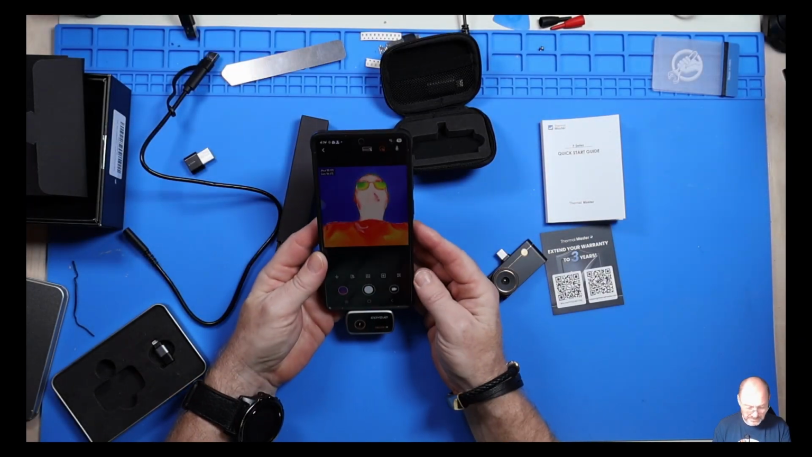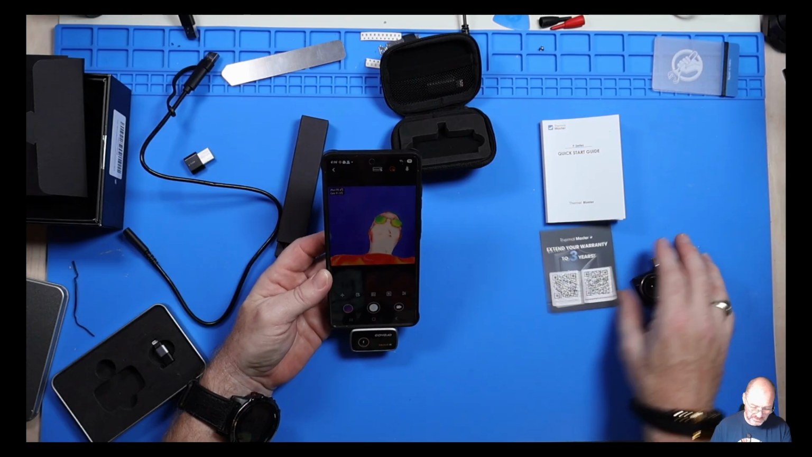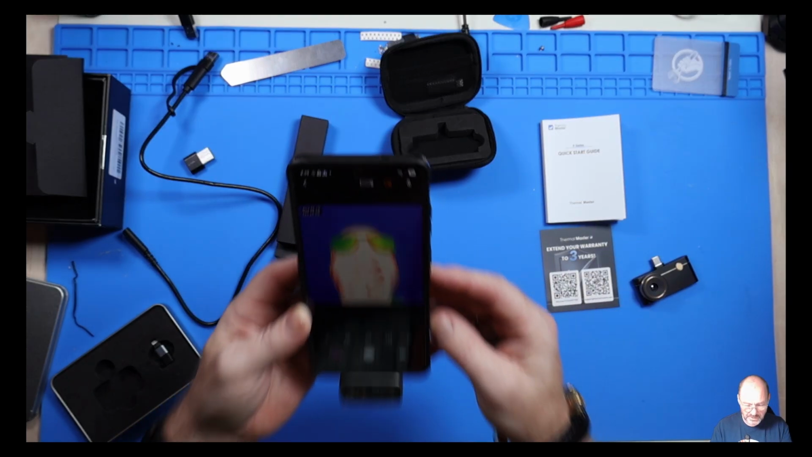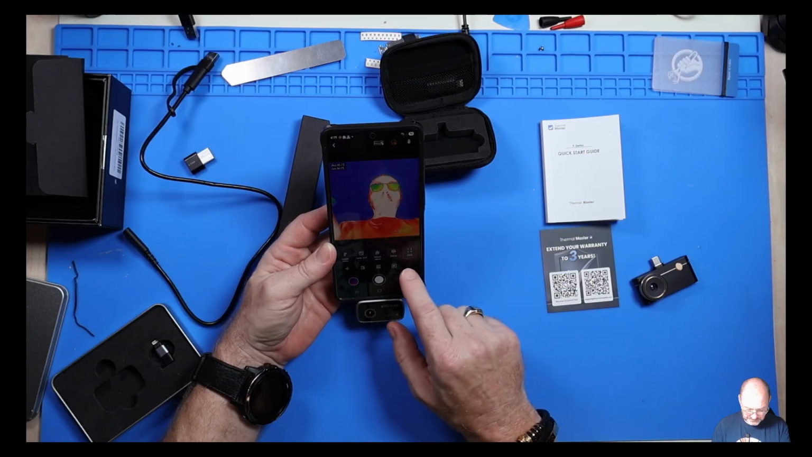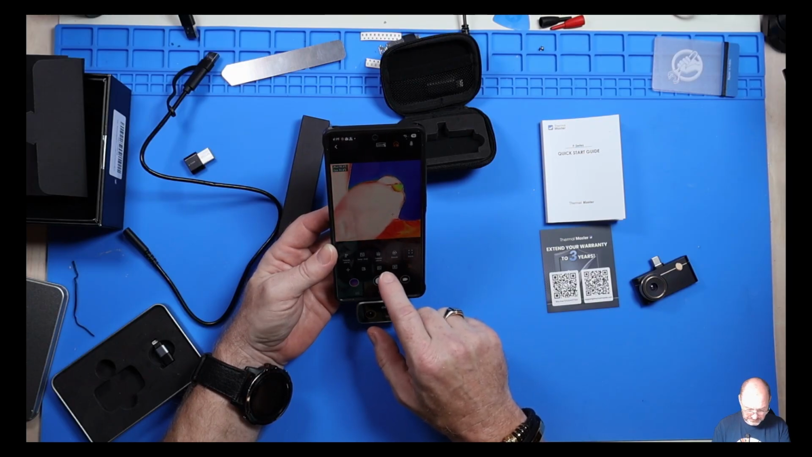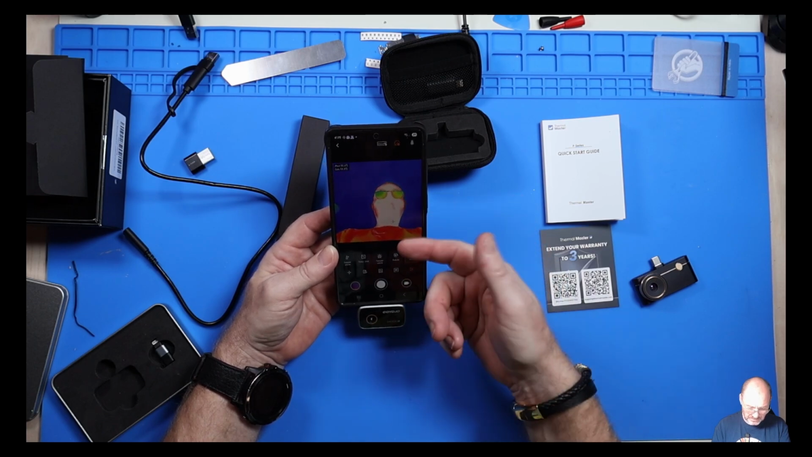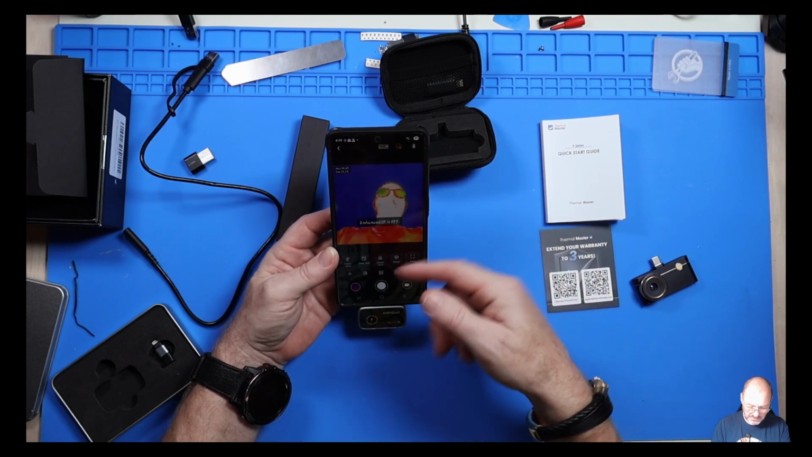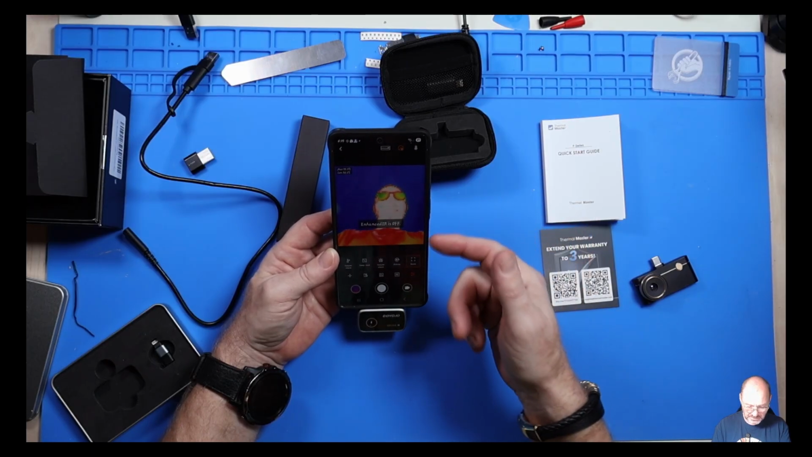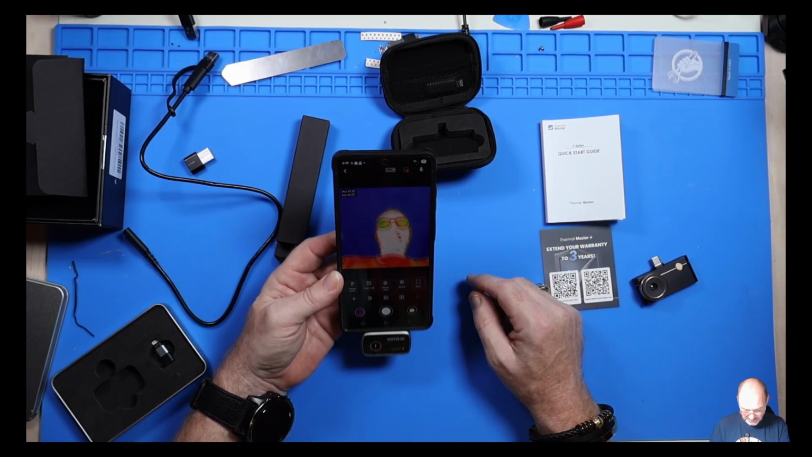So for comparison, this is my old thermal imaging camera, and as you can see, it has nowhere near the clarity that the other one did. And constantly we would try to recalibrate. You would take the enhanced AI off, but if you take that off, you can even see the distortion there.